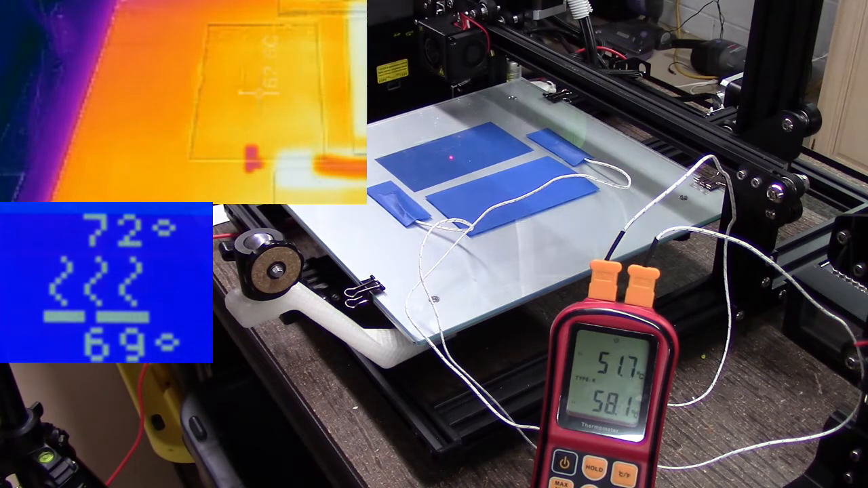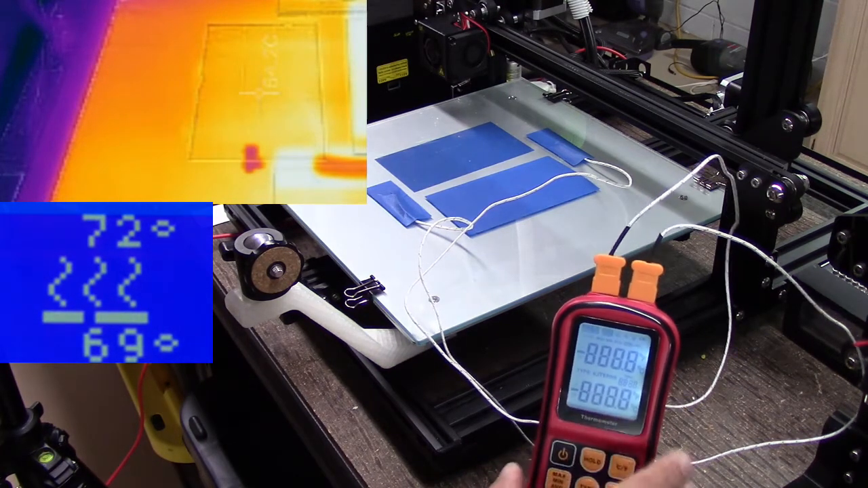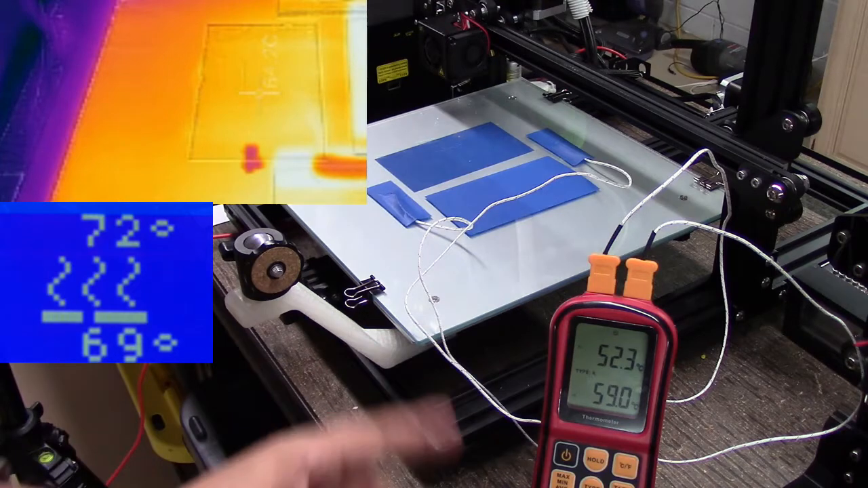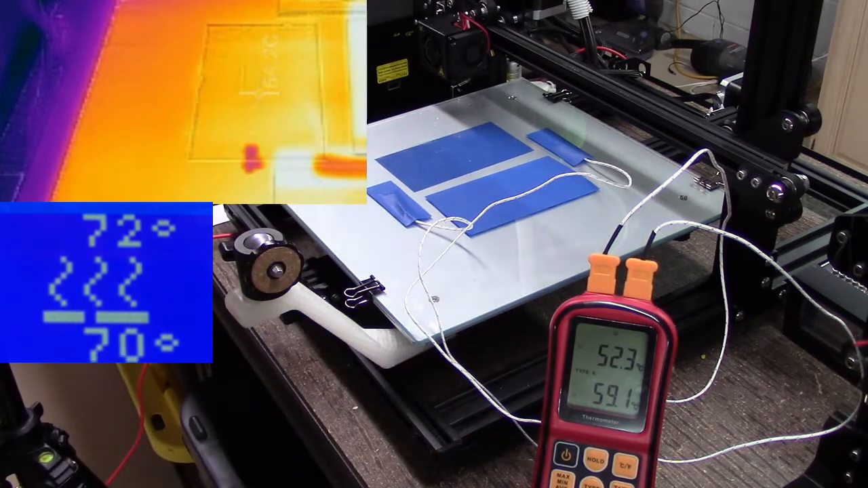So let's take another test. I'm running about 56 degrees here, so I'm off by about 8 degrees. Come on, stay awake here. Work with me. So again, you can see the difference in temperature from front to back here.